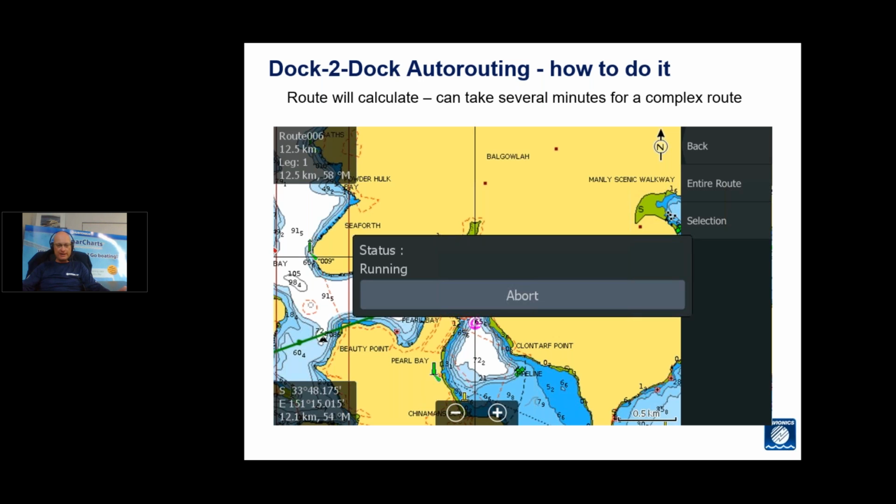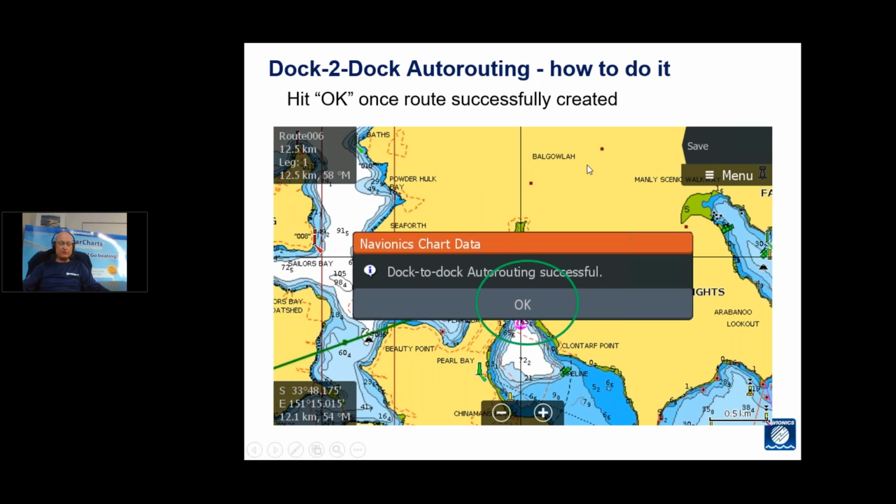The routes that are created are highly detailed in terms of the number of legs and waypoints that are put into them. So naturally, the more turns and obstacles that need to be avoided, it will take a little bit longer to calculate. I've managed to lock a unit up by trying to calculate a route from here to Thailand in one hit. It took a very long time to calculate that route. Once the route is calculated, it will come up with a message saying that dock-to-dock auto-routing is successful, and then you just hit OK.